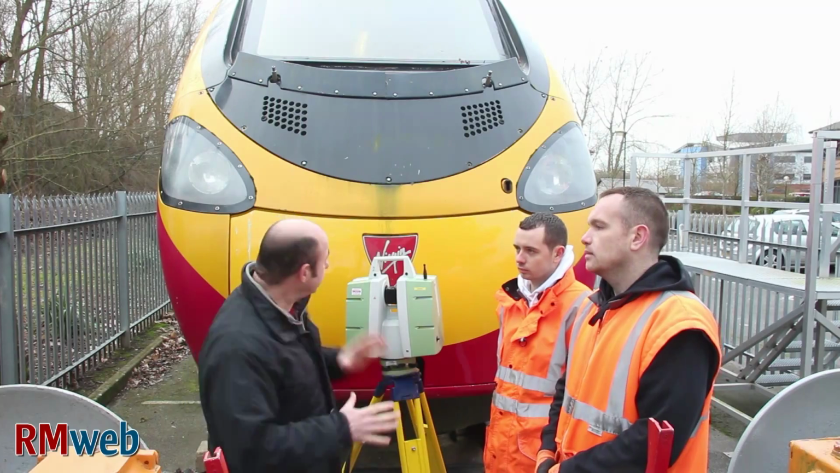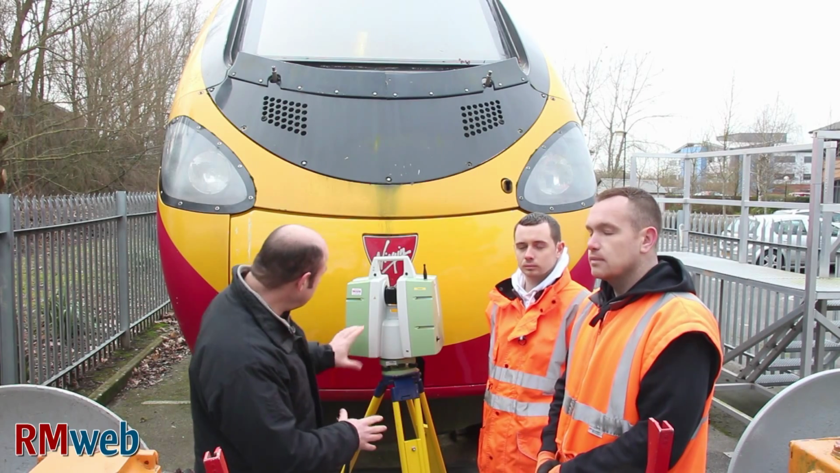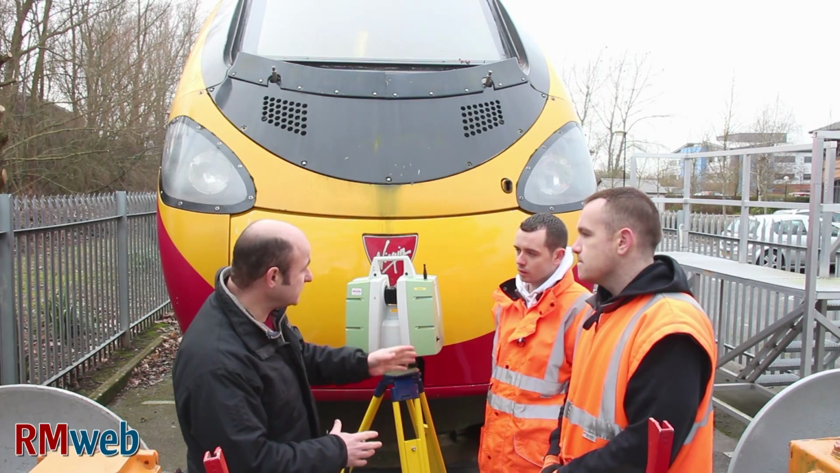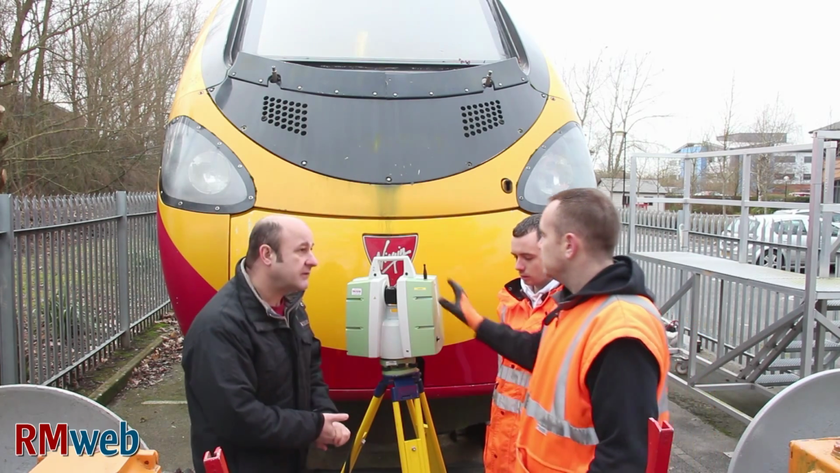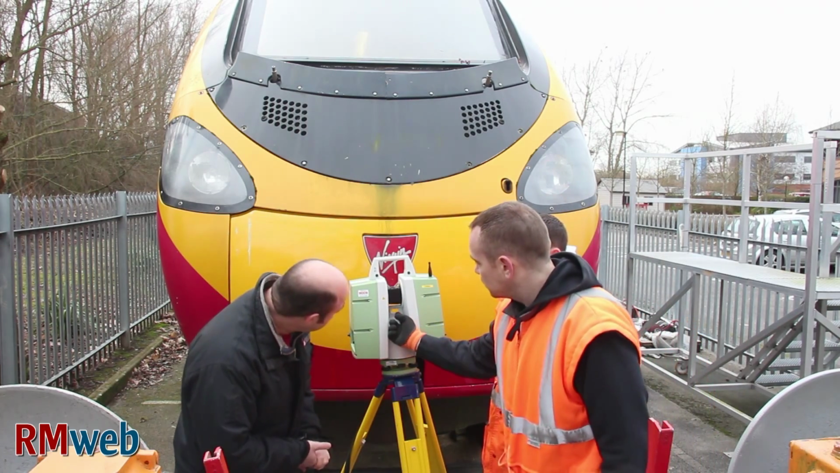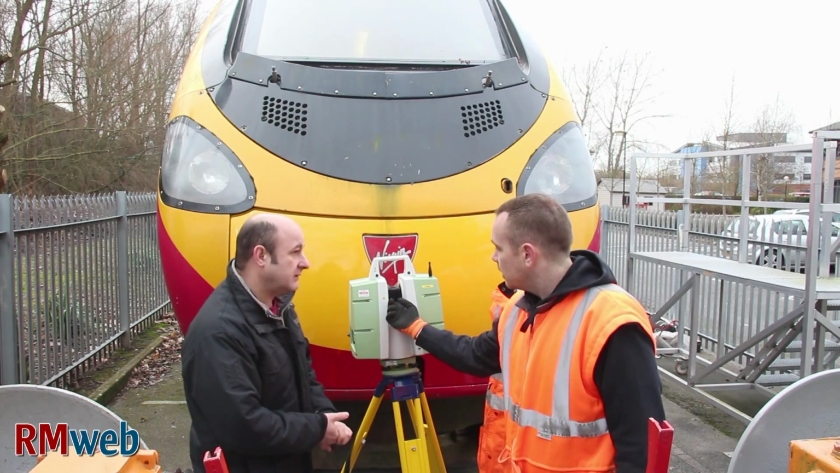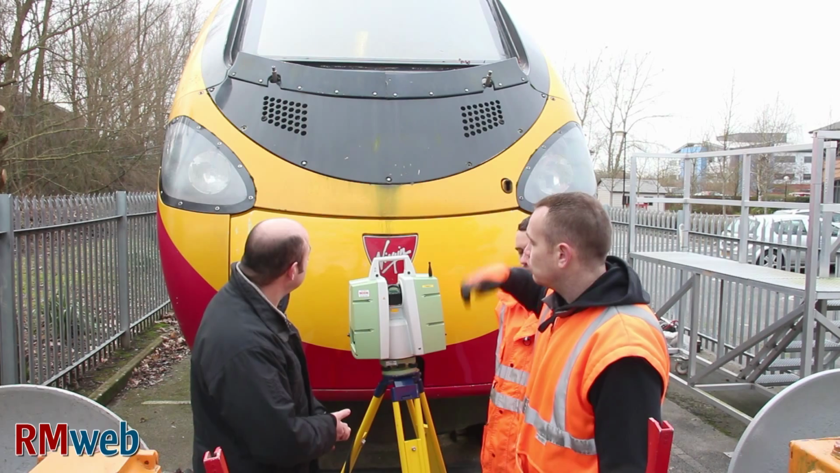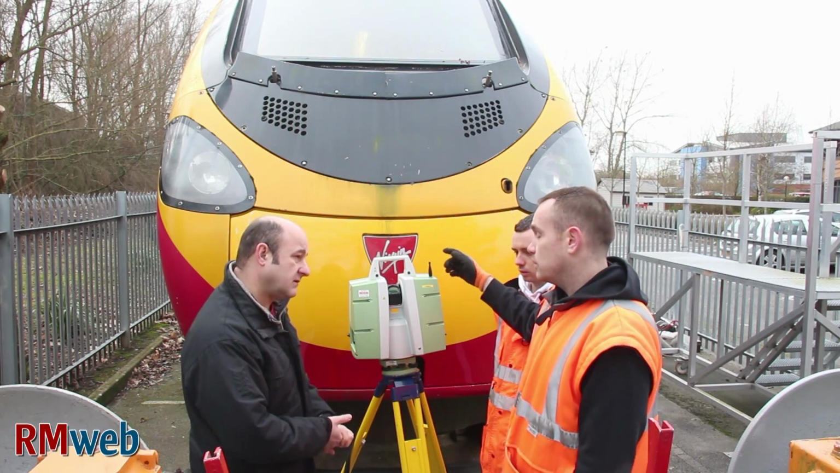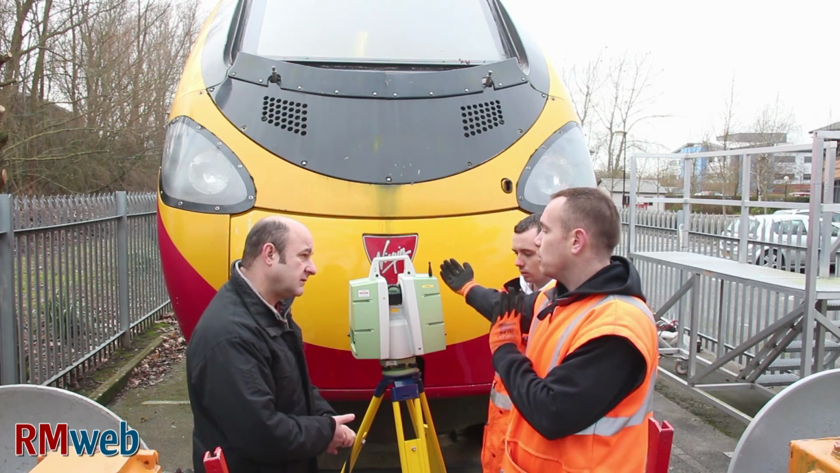Well, here we are just at the front of our Pendolino train, and this is the laser scanner we're using. It's operated by Jonathan and David. David, just tell us how it works. Basically, there's a laser that gets fed from the bottom there. It hits the spinning mirror, and then that reflects it off, and you're getting a full 217 degrees over the top coming out of both sides.